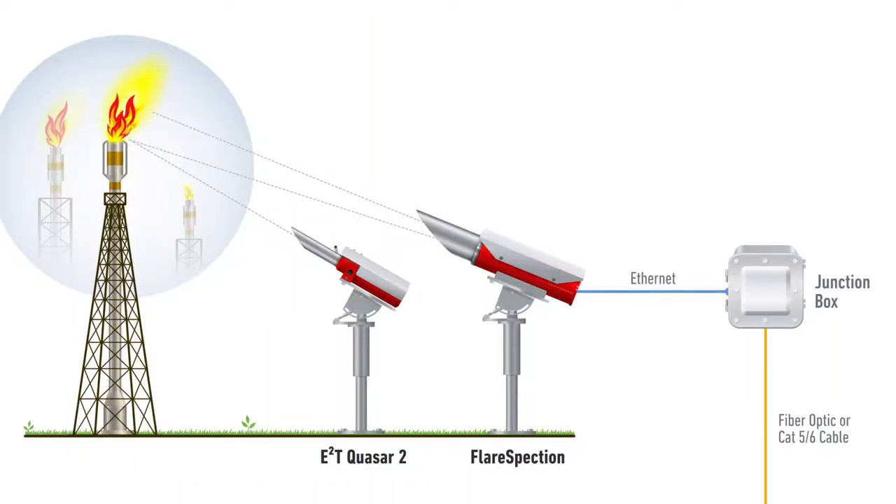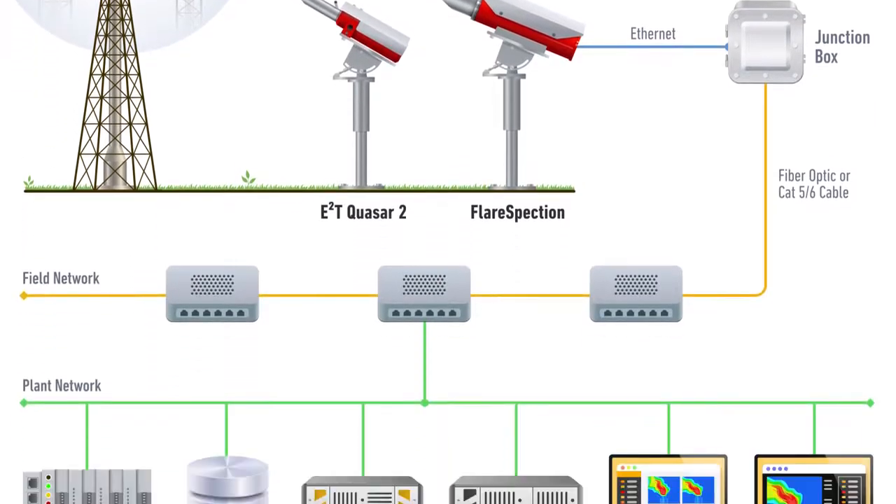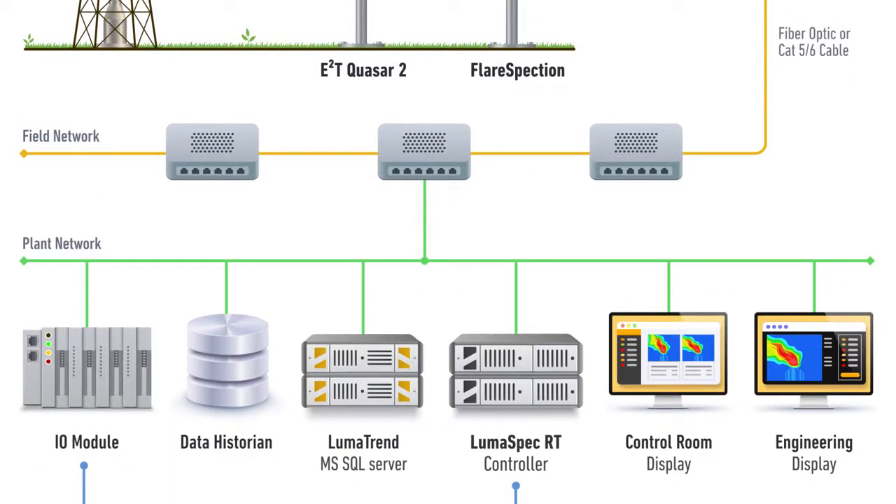Once installed at an appropriate location and aligned with a clear view of the flare tip, the Quasar 2 and FlareSpection systems connect to the field network, which then ties into the plant network. Through these connections, the data is continuously collected and streamed to the control room where operators can get a clear view of the pilot and flare status, allowing them to operate safely and with full compliance.